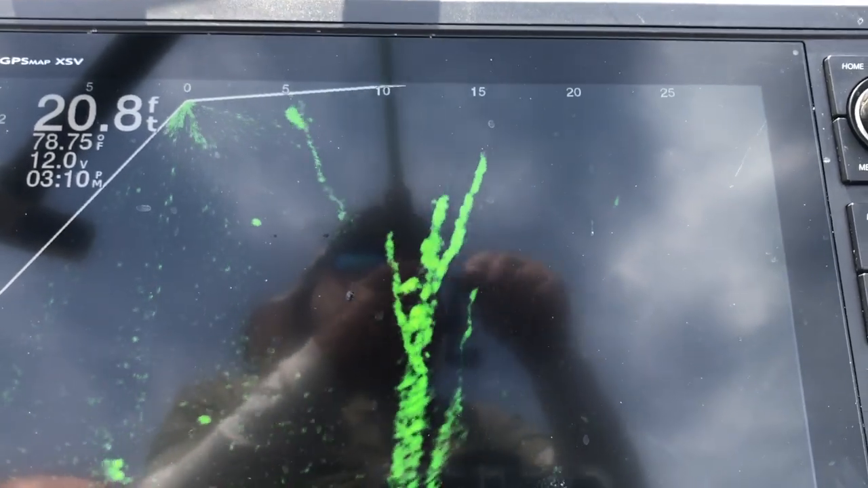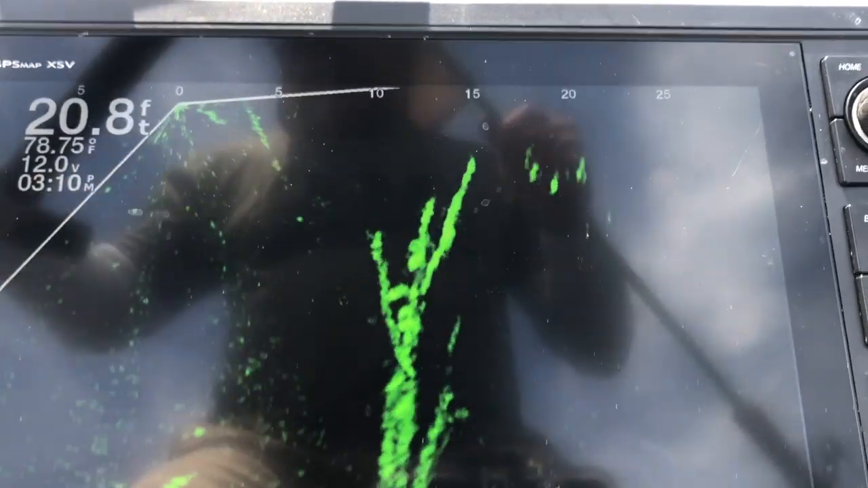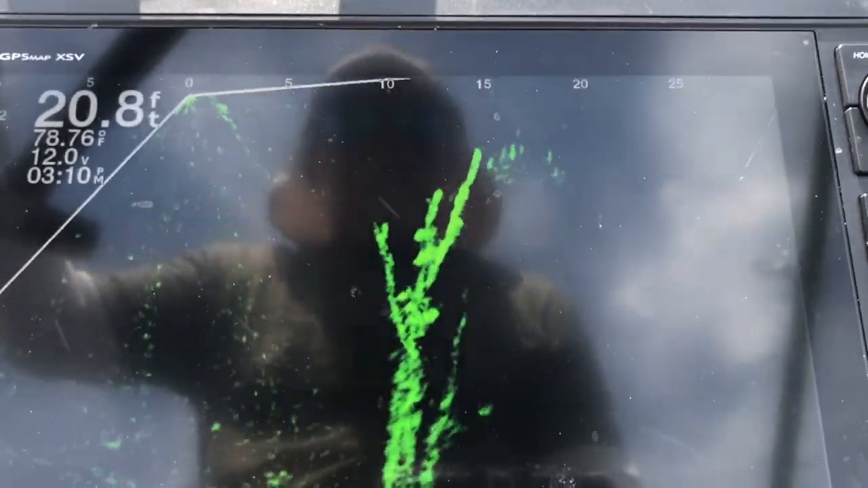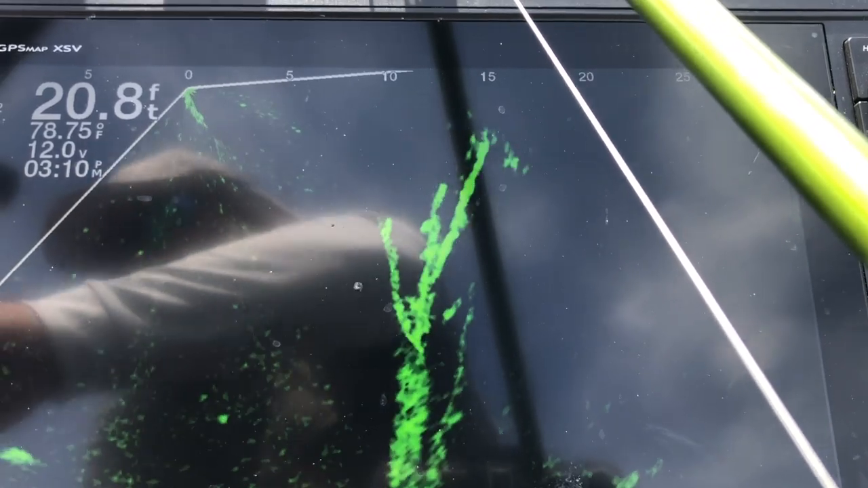Golly, I must be catching the same fish twice. Get up here. Gave him a second chance, threw him back in the lake. And they are swallowing this bait.